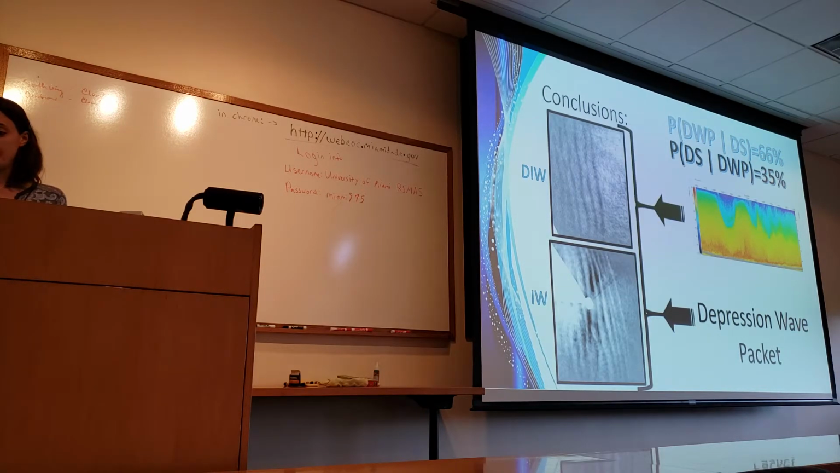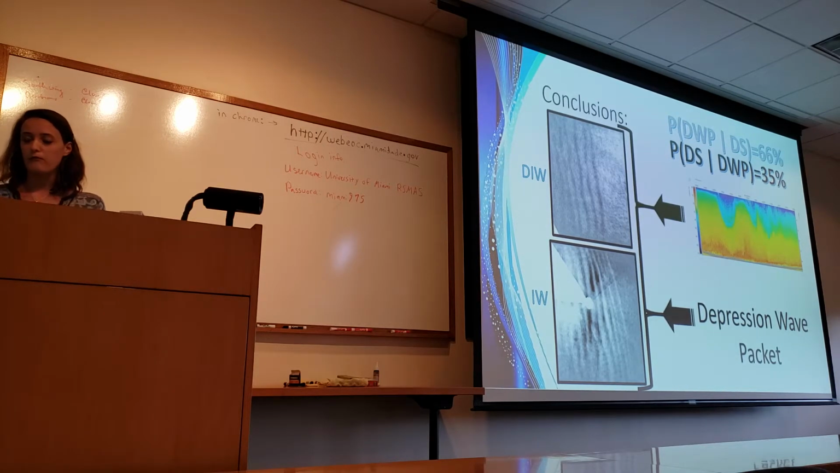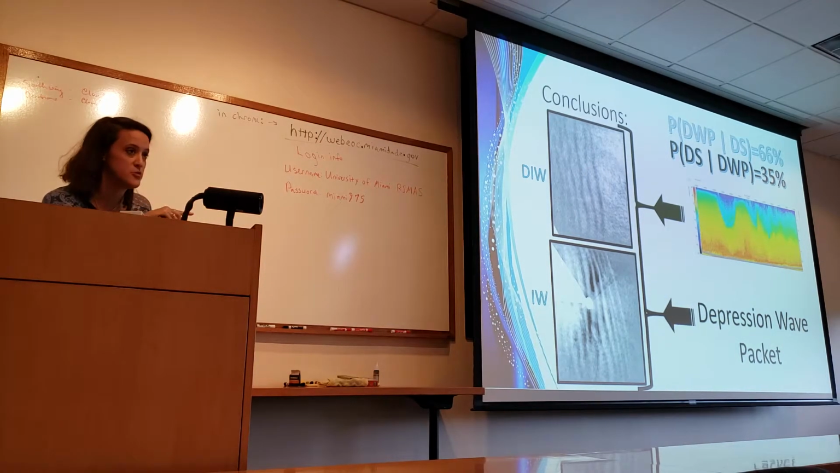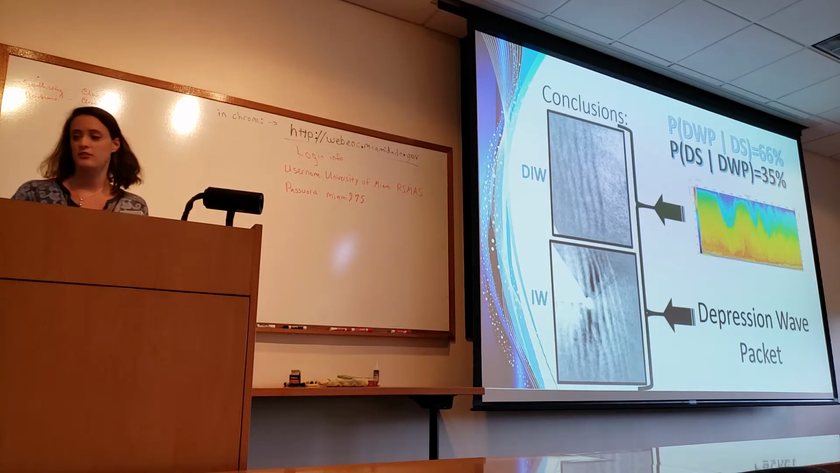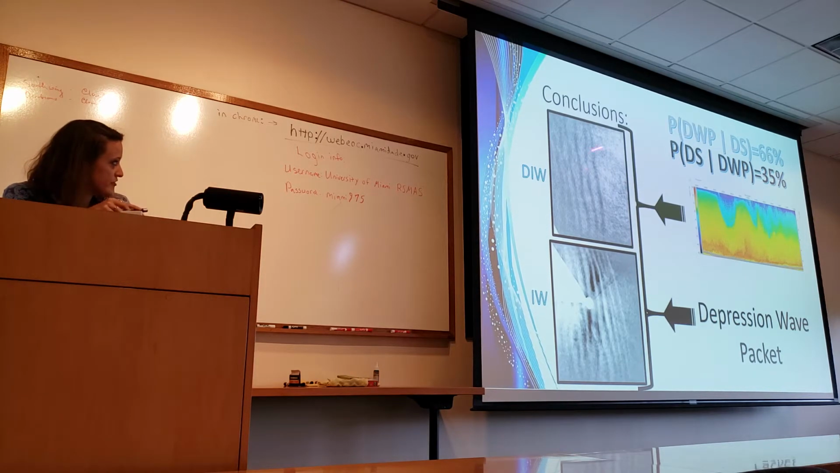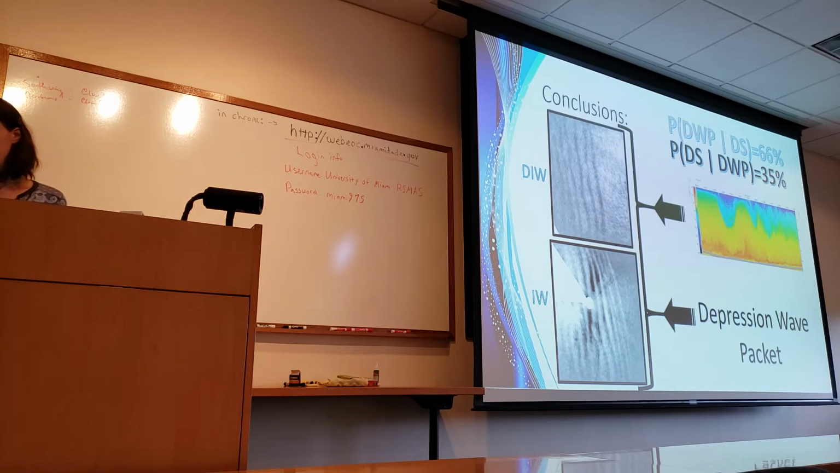However, a depression wave packet is not significantly correlated with anything. So, although most of the dark internal waves are depression waves, not all depression waves have a dark signature. And usually, there's a 35% chance that a depression wave has a dark signature, and then there is a 41% chance that it has an alternating bright and dark signature.